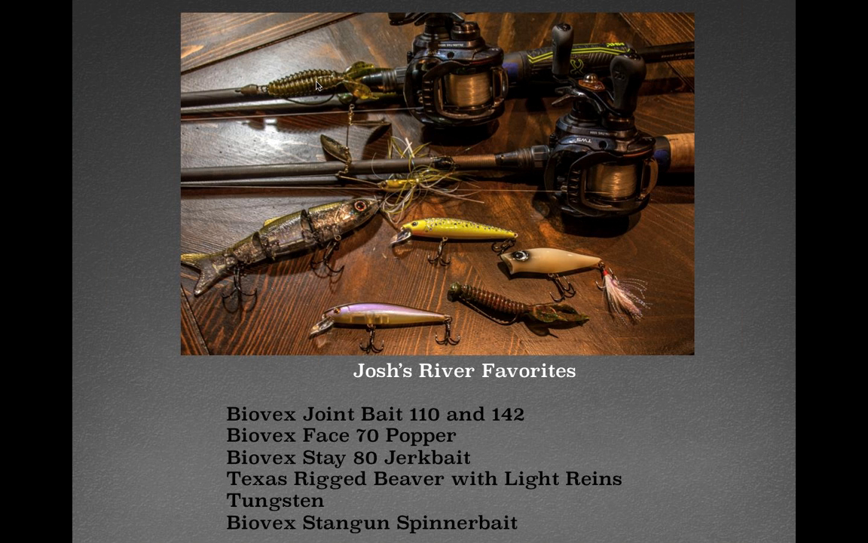Texas rig beaver, lightweight, light range tungsten. I will use that absolutely everywhere. You'll see that in my other slide for largemouth. That's just a killer on the river. And Biovex stand gun spinnerbait. I mean, they're eating shad, they're eating bait this time of year. It's probably the best time of year to catch a big one. Matter of fact, I did catch a few big ones the other day on the old stand gun.